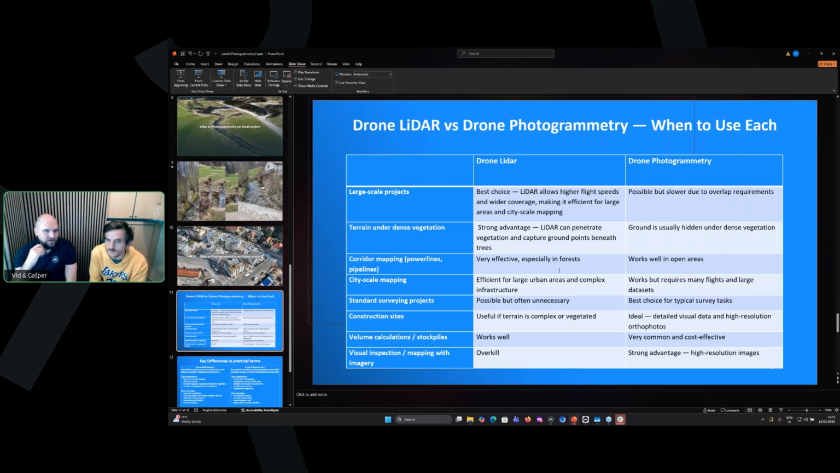And finally, here we have projects where we think using a typical drone survey with photogrammetry makes more sense. So here we have standard surveying projects. This will be like as-built documentation, survey maps, volume calculation, construction sites. Also, if you want cadastral procedures, you need an orthophoto of one building, you get that better. You can measure all the things you need about the elevations and everything you need.